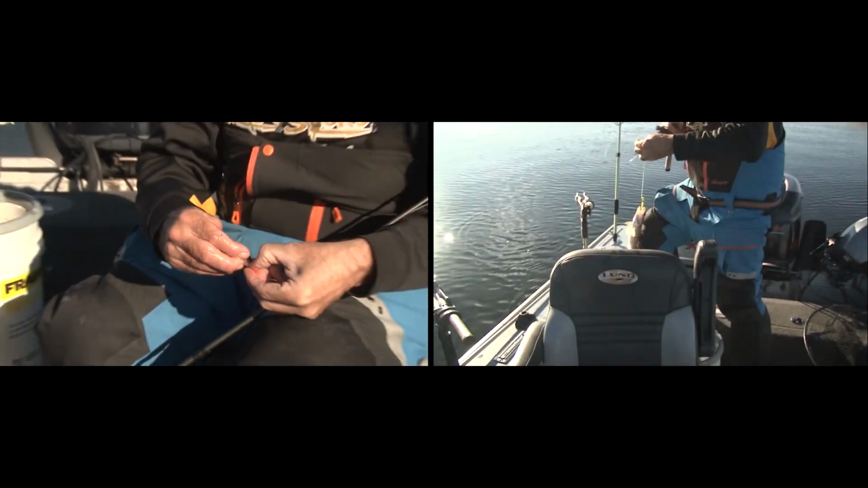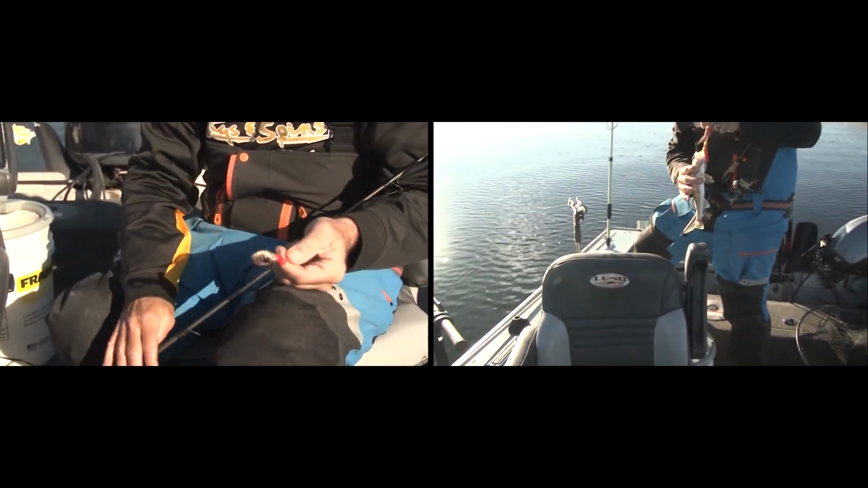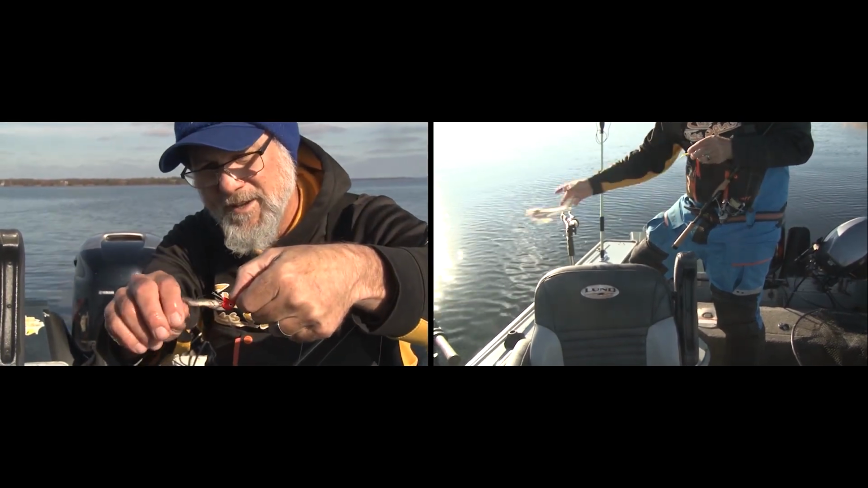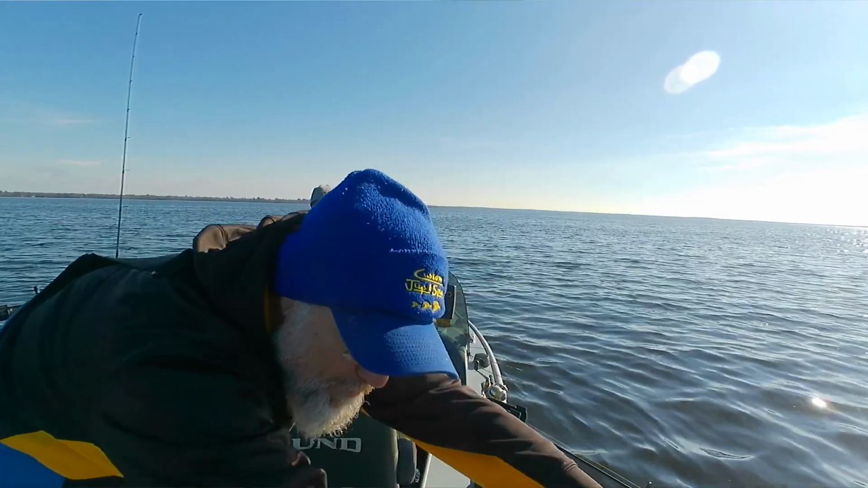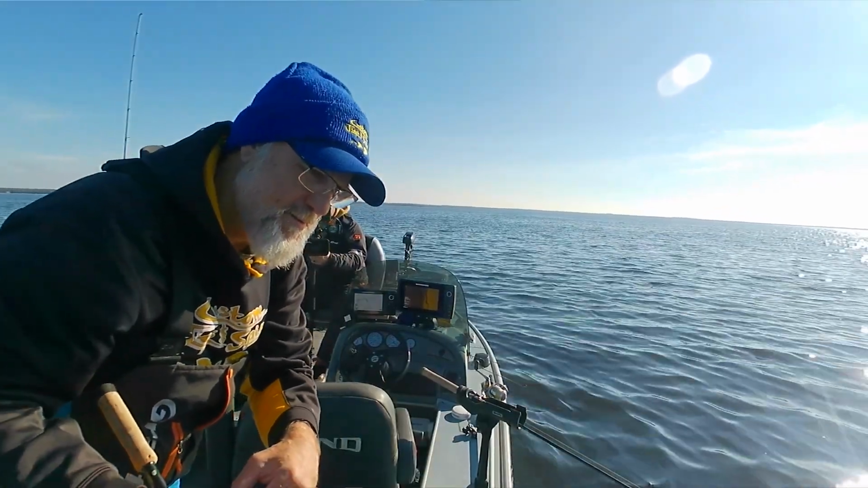Now it's a little late in the season, so I haven't been having much luck on it, but I do the same thing. I hook it like that. That way the minnow stays on, and you get those tail nippers that can't take it off. They got to grab the whole thing.